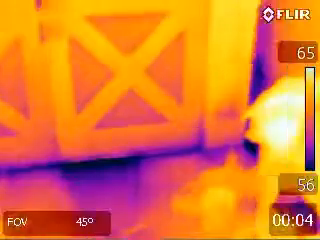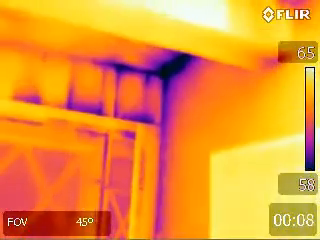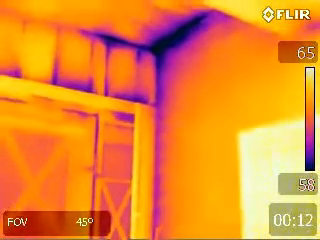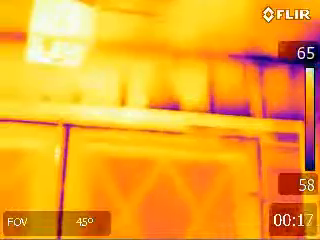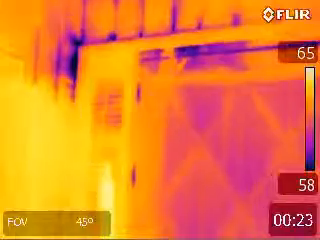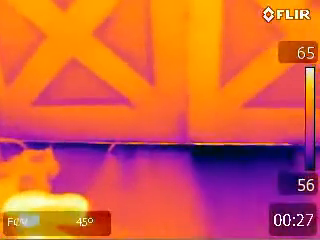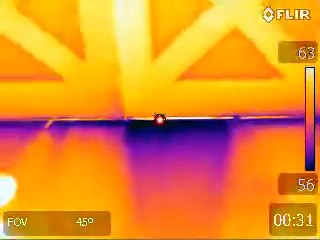This is a Shotz Thermal Imaging video presentation, and what we're looking at here is excessive air infiltration. This particular home has 18 air changes per hour at the industry standard of 50 pascals with the use of a blower door. We have a negative pressure on the home creating air infiltration at all the air leakage sites.